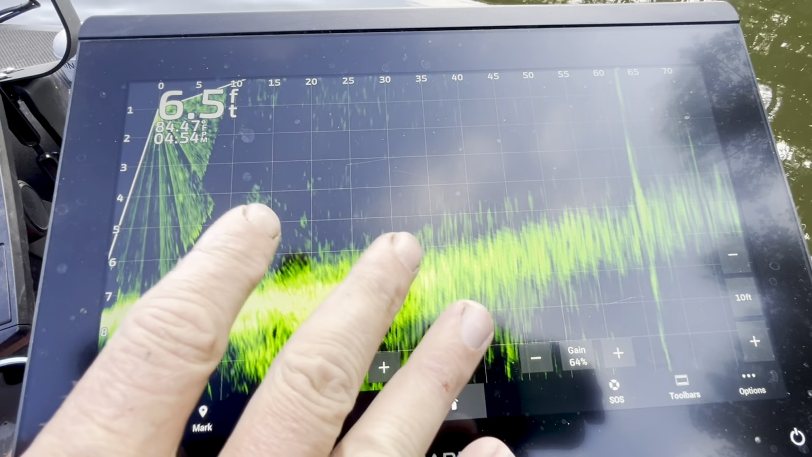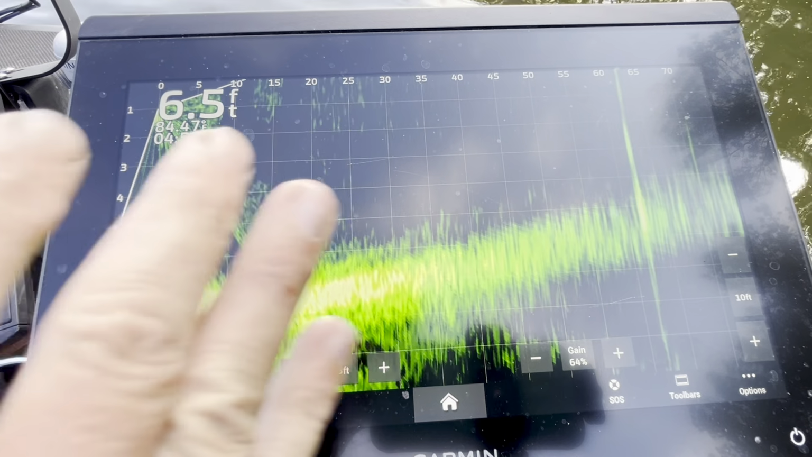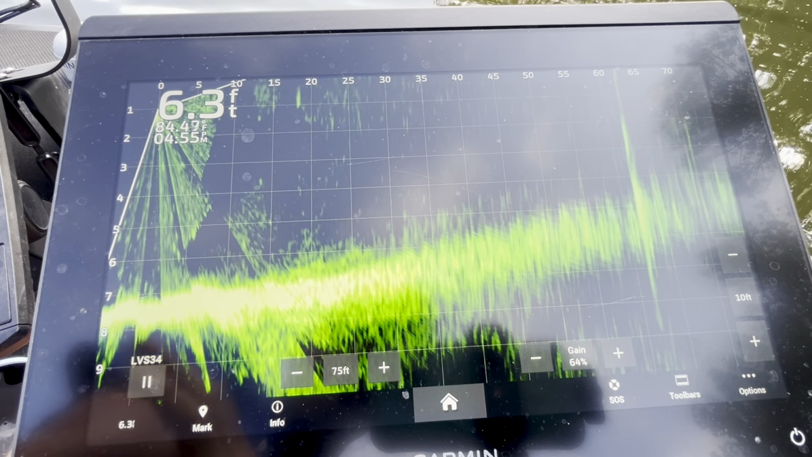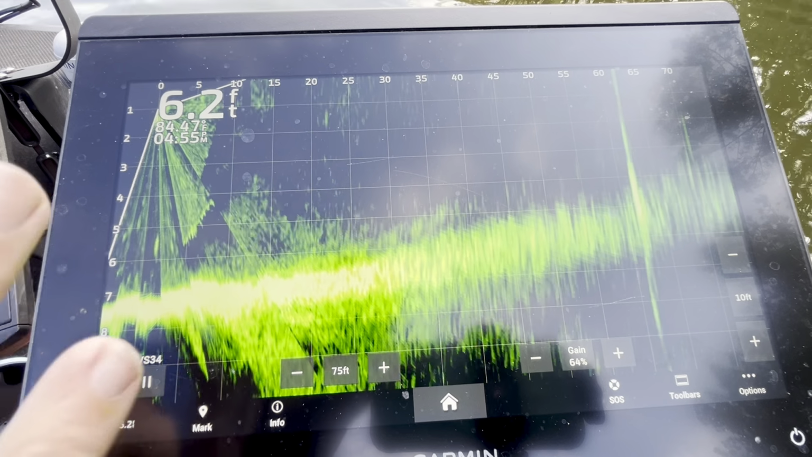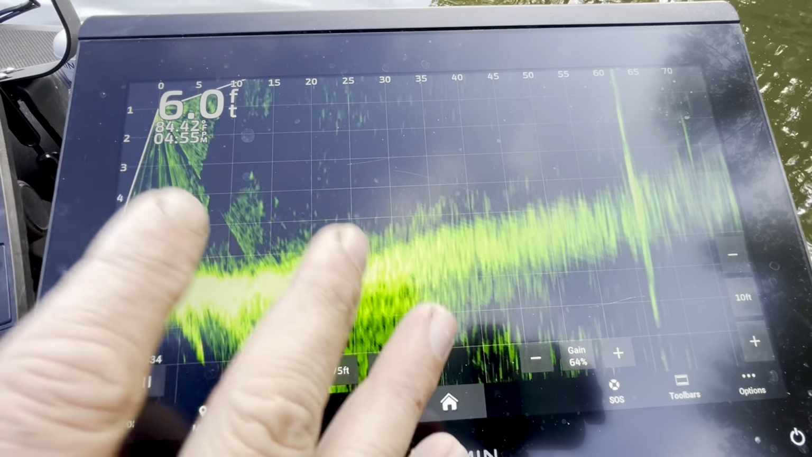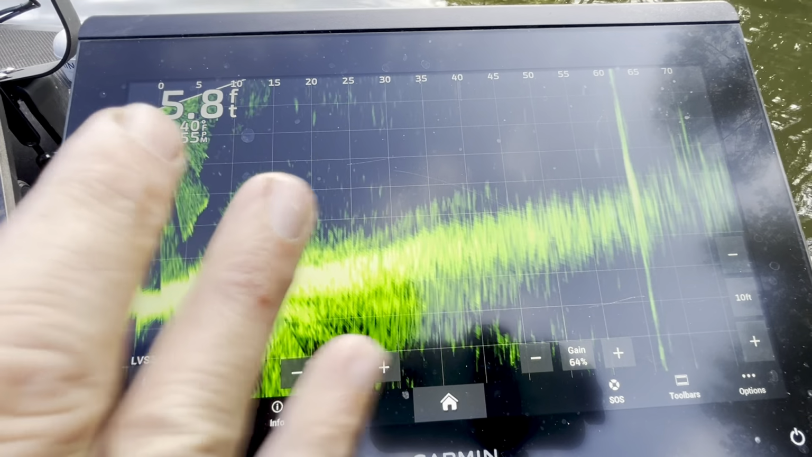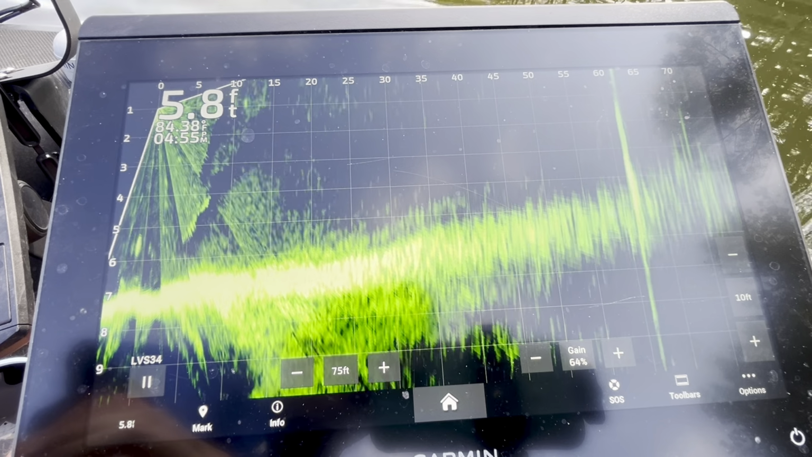Now, I personally like the black emerald screen. You may like a different color, and that's perfectly fine. I think that all just depends on what you see the best. If you like a different color, don't think that black emerald is the best. It's just the one that I like. But if you'll learn how to make your gain and these other two settings work together with each other, you'll get the best possible picture that you can get out of your Livescope.